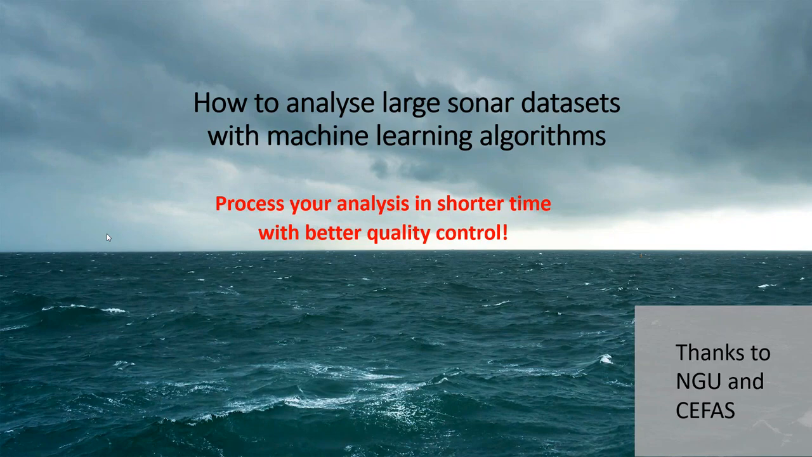So we're going to talk about something we find very, very interesting. And like Keith says, it's a way to analyze large sonar datasets with machine learning algorithms. It doesn't say here, but it's in eCognition. And from a sales point of view, like Keith mentioned, I'm a sales representative for eCognition. The sales point here will be: process your analysis in shorter time with better quality control. I'm going to seriously come back to this and how this works.